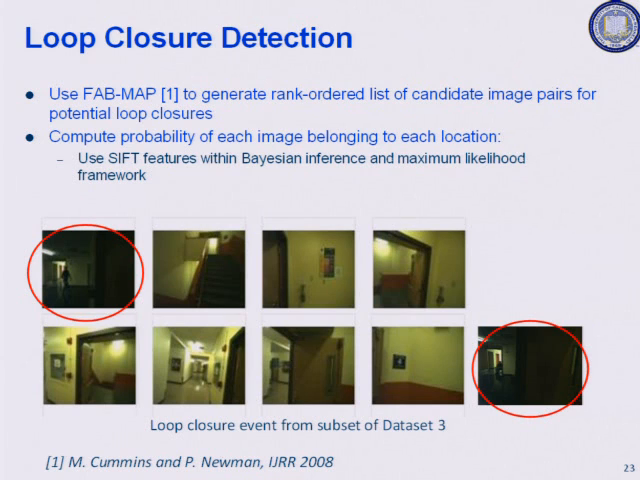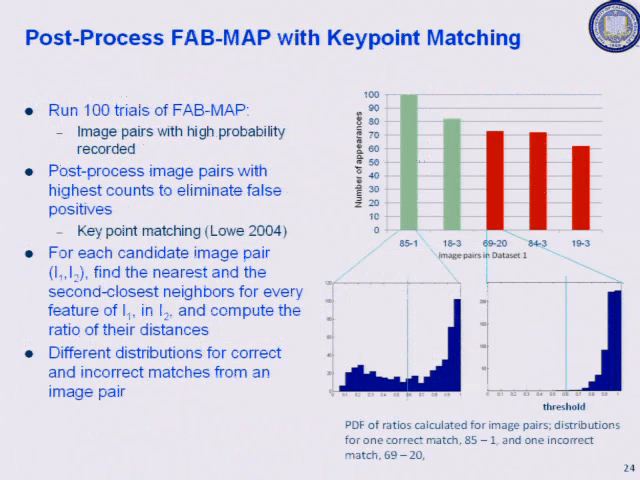It uses SIFT features and Bayesian inference, a maximum likelihood framework, to do so. So if you run 100 trials of FabMap, let's say on an image database for the third floor of Corey Hall, it comes up with image pairs that it thinks are close to each other with high probability.